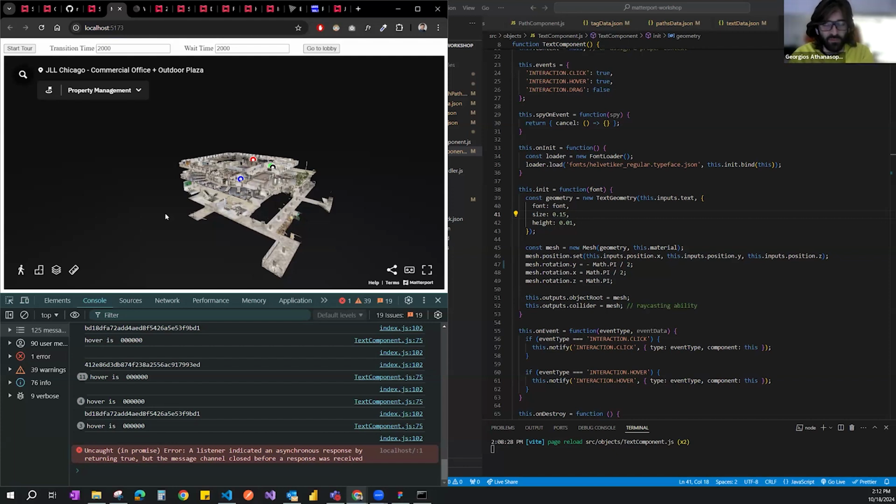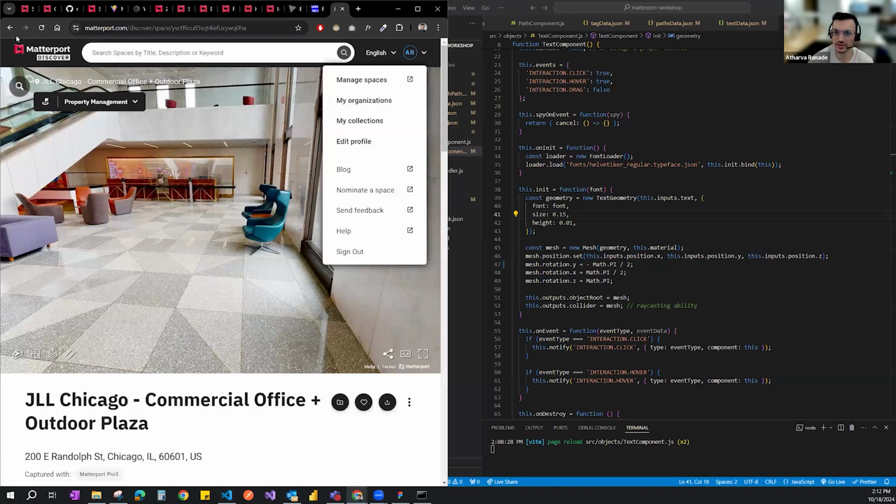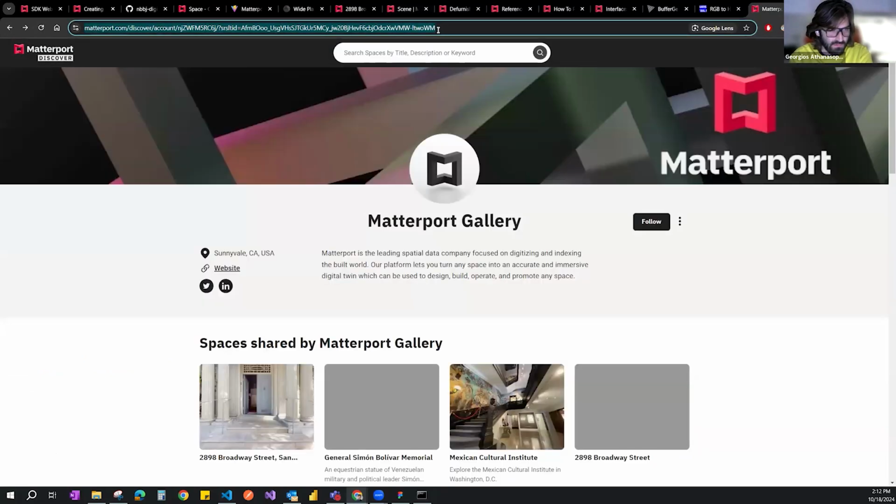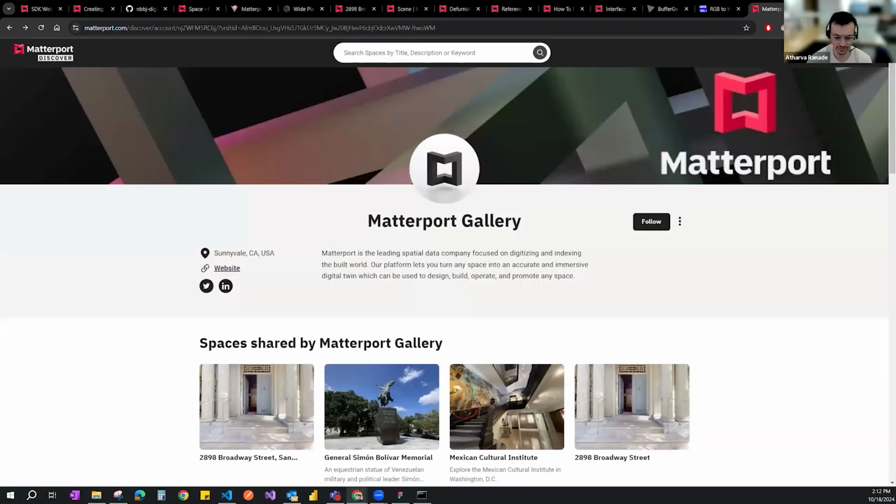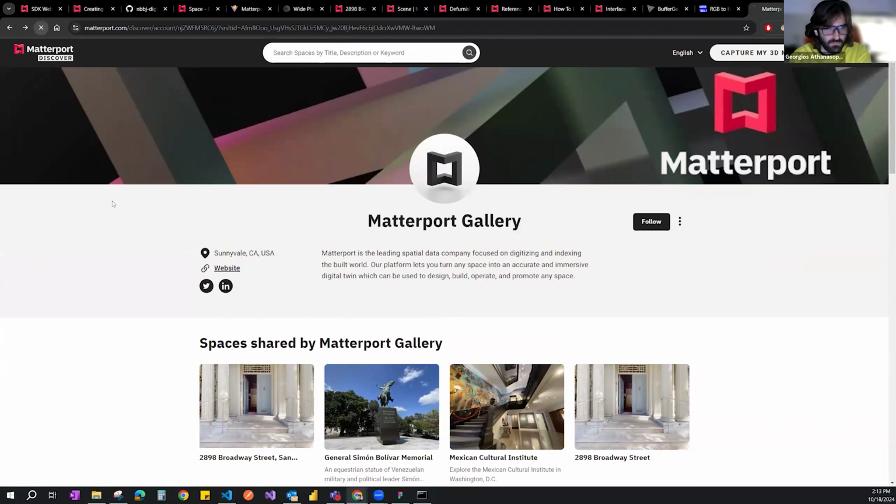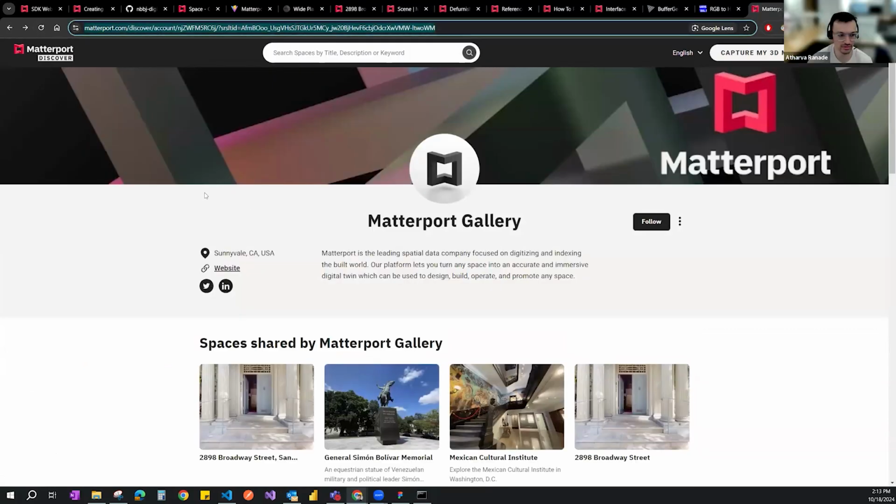So you said there are no template scans that someone can play around with, or sample scans? So this gallery that I shared. If you go to the Matterport gallery, this is where you would find that. This is helpful to go through. And I'm logged in, but you don't even have to be. If I sign out and refresh, I still get access to everything.